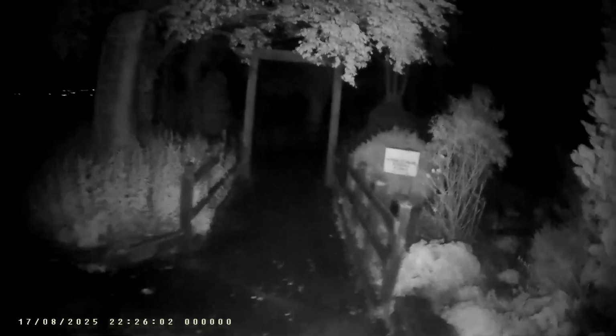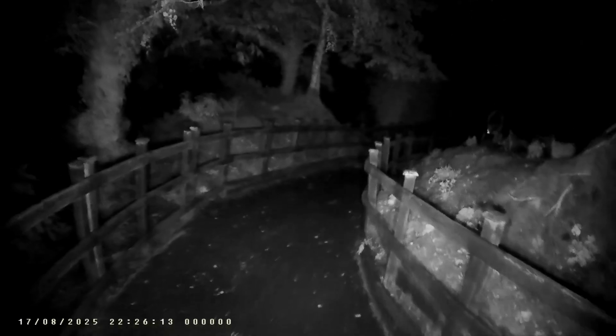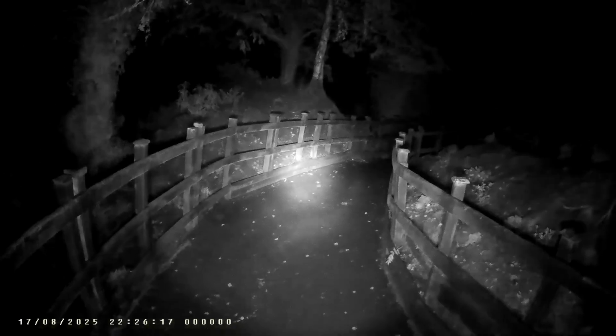And most of the time, when I go around the Peace Garden, it's at night time. I haven't turned my torch on yet. I was wondering why I couldn't say.